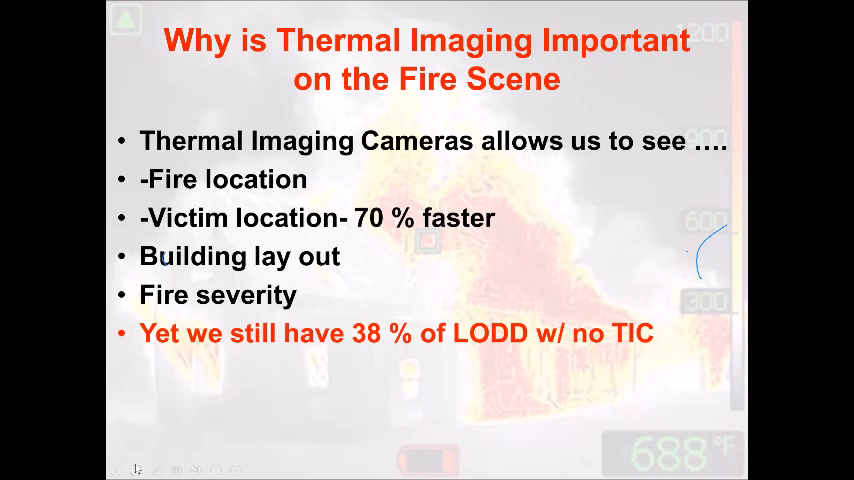We're fighting the fire faster. We're finding victims faster. There was a study done. An Australian gentleman came over to the United States, and he did an evaluation of the American Fire Service and how they implement thermal imaging cameras into our operations. And New York City, I'm sorry, it was Chicago, somewhere out in California, and a couple other smaller organizations.